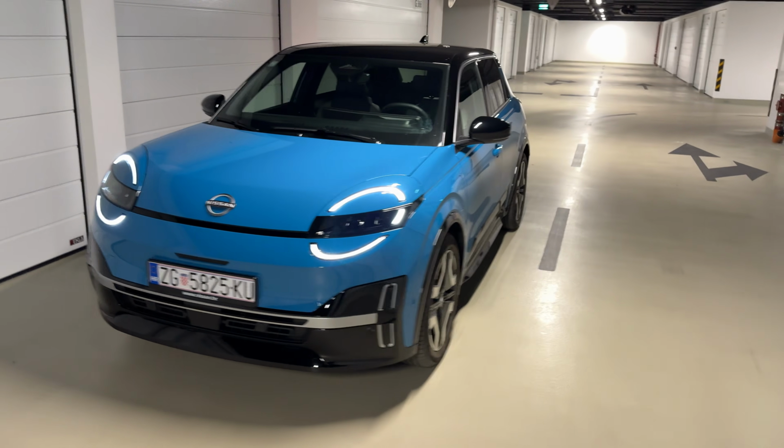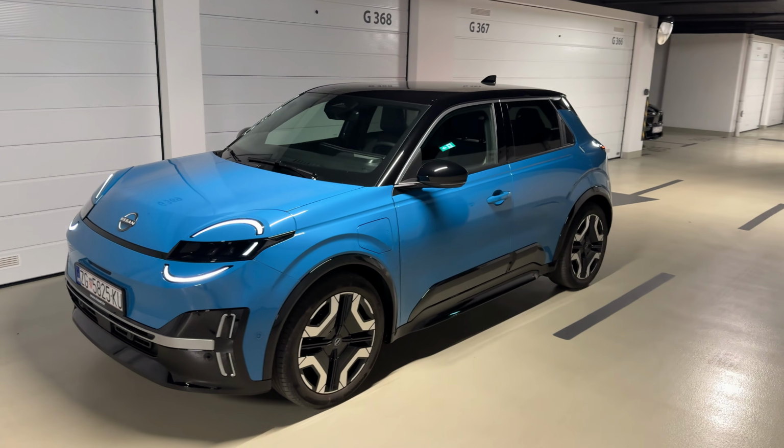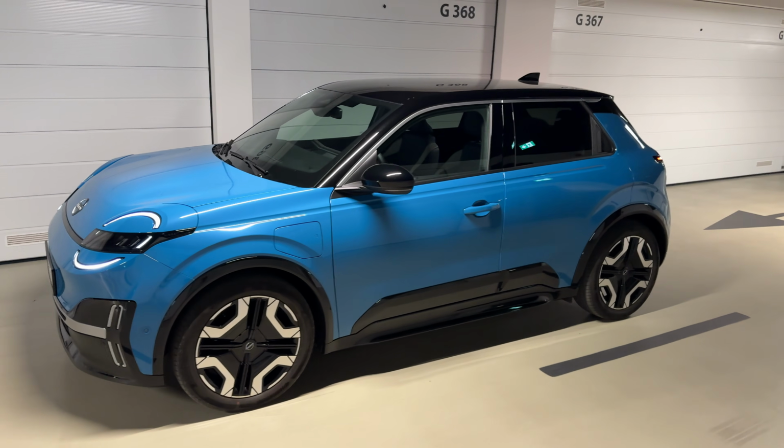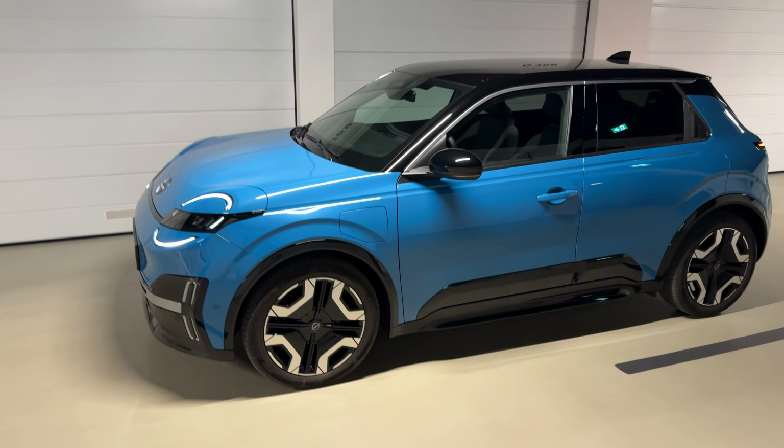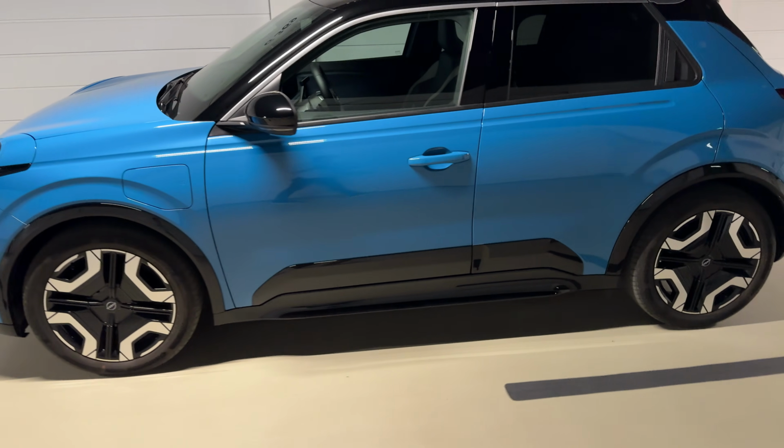The length of the car is 3 meters 97.4 centimeters, less than 4 meters long, wheelbase, large wheels, and the short overhangs. Very attractive look.